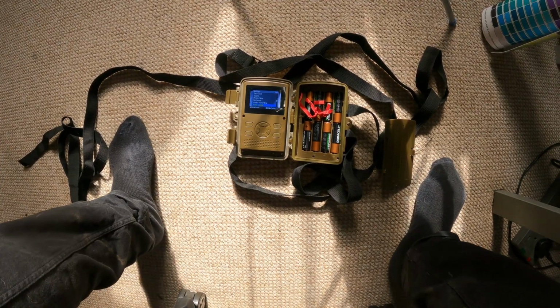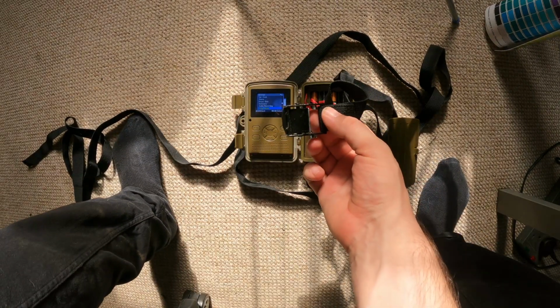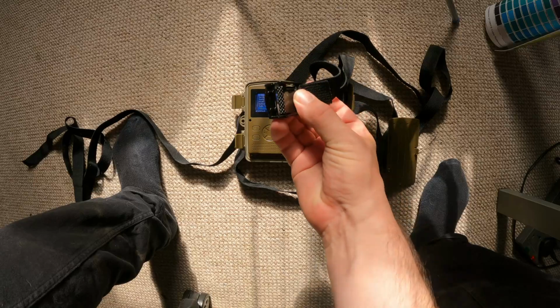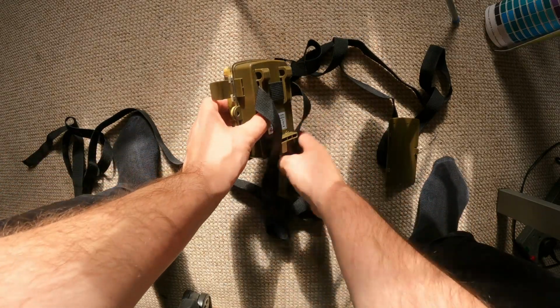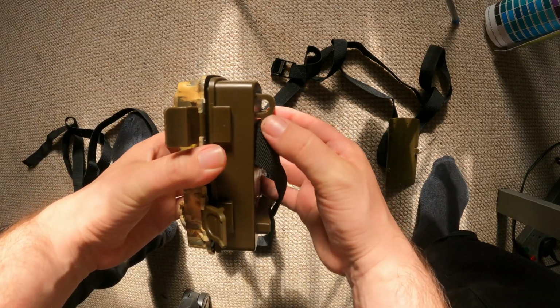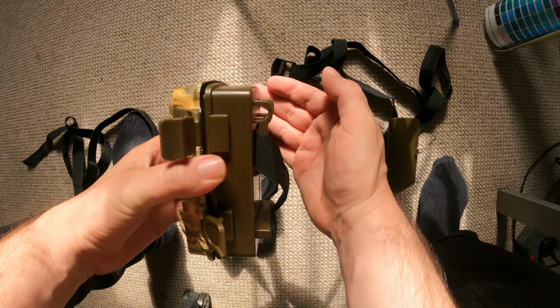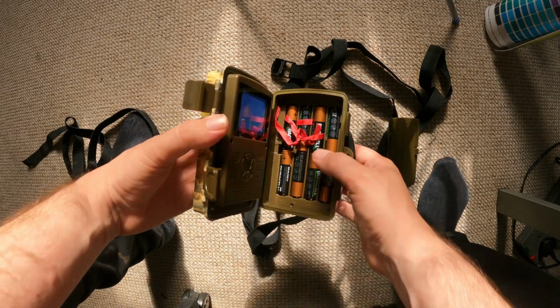Okay, so what do I think of this system? Well, the first thing I would say is the strap that it comes with is a bit pants. So I have replaced it with something which has got a metal clip, which is a bit better. The other thing I do, just to stop people from nicking it, is there's a hole there, hopefully you can see it, where I stick a dog tie cable through.